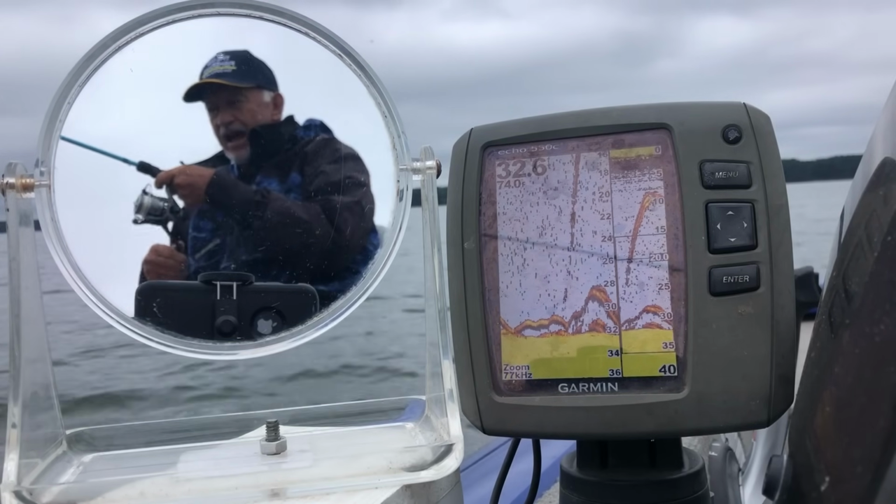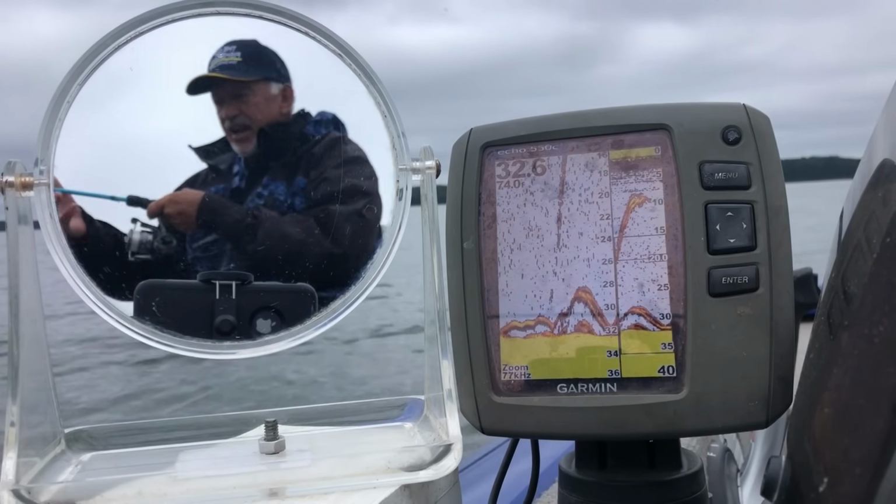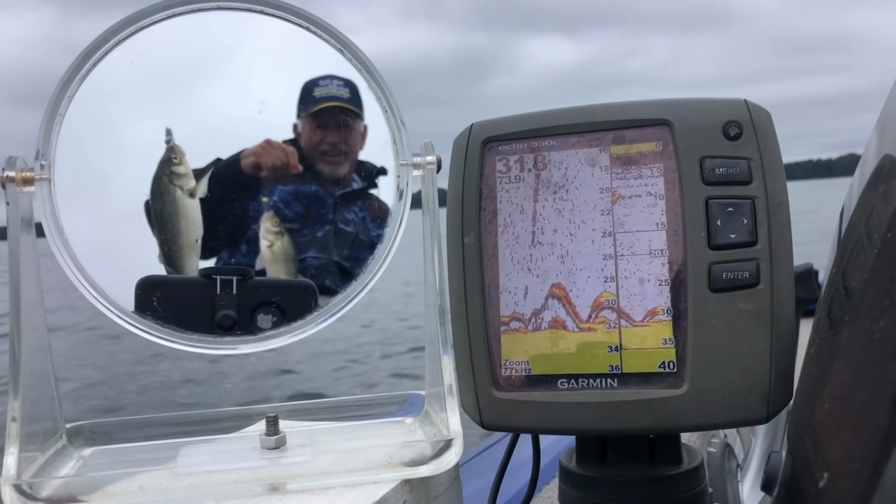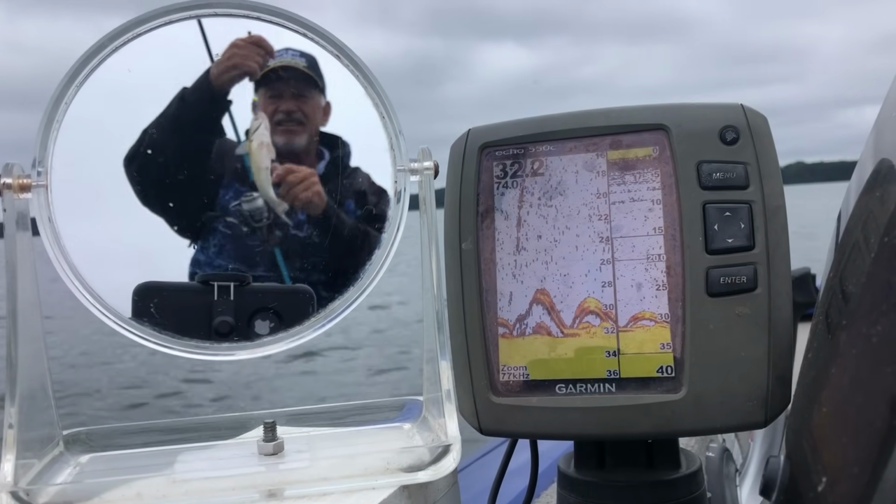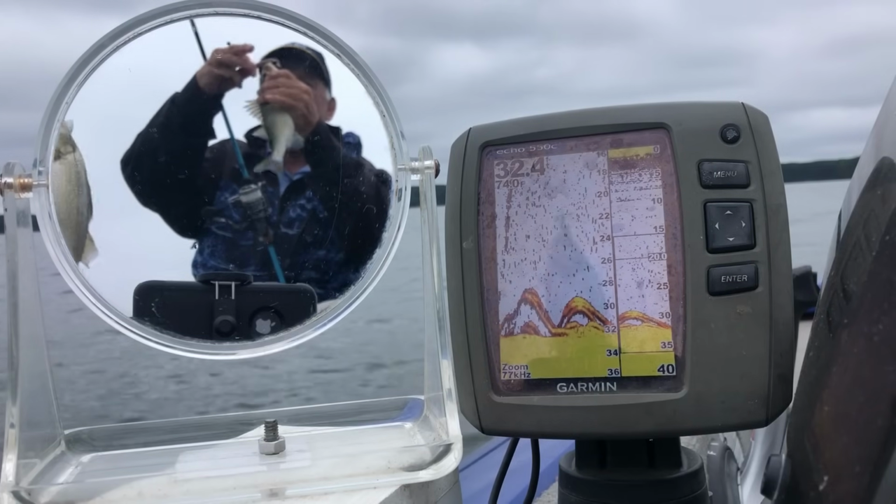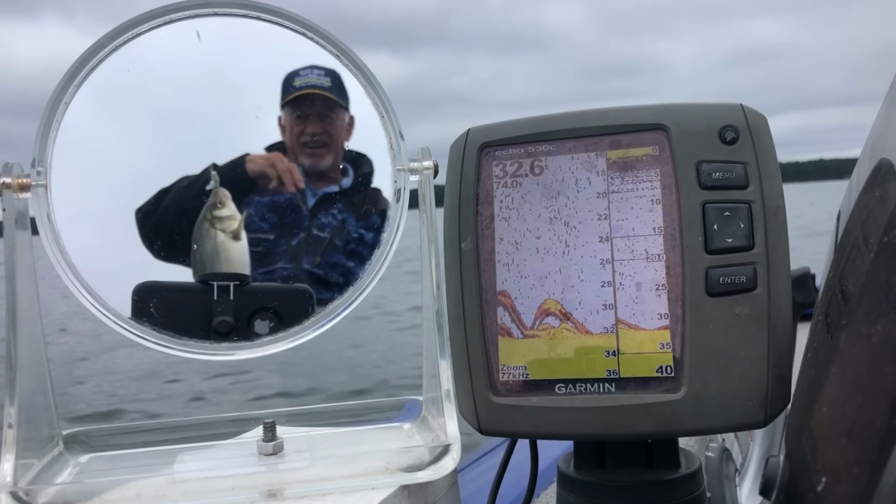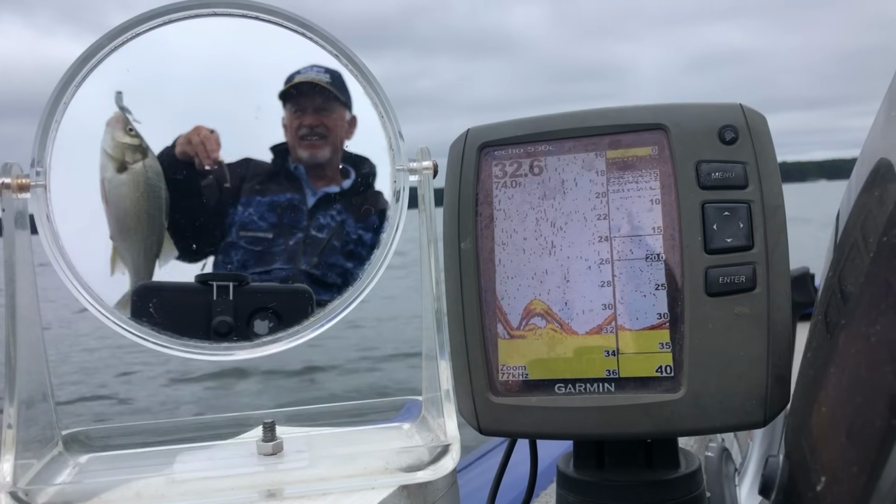Might be more than one. I don't know. No, it ain't. Yep, two. Look at that. Two at a time. Lake Monticello, loving life. Look at that. Can't catch one, can't catch one, get two at a time. It's amazing. That's a jumbo right there. Look at the size of that perch. That's a pretty one now.